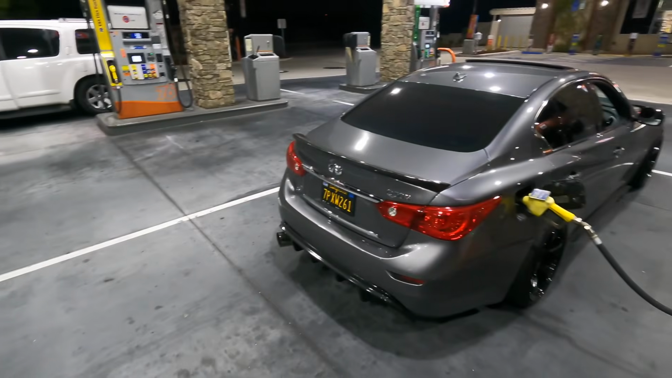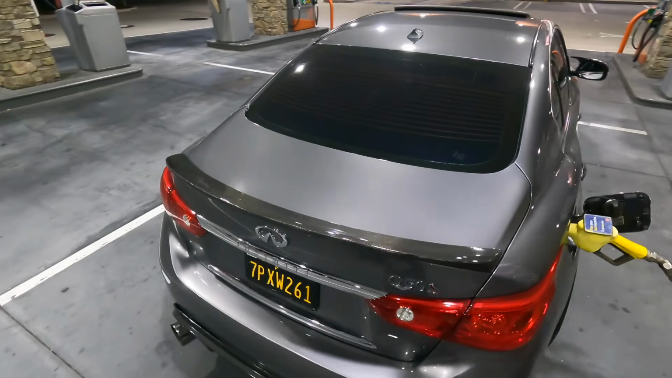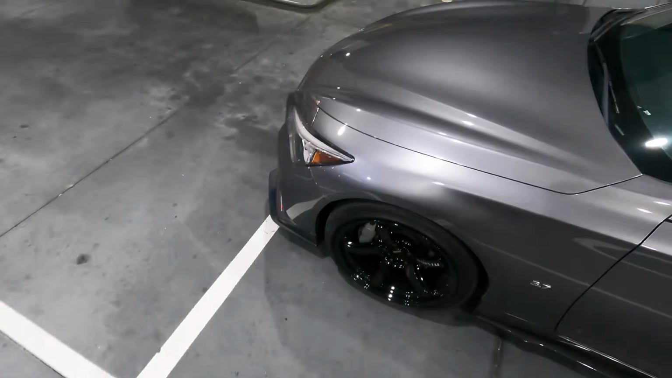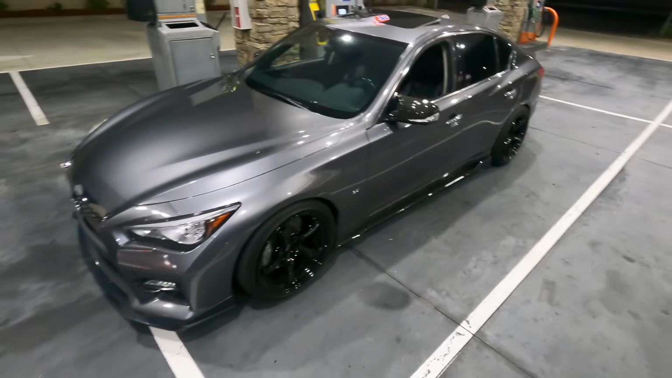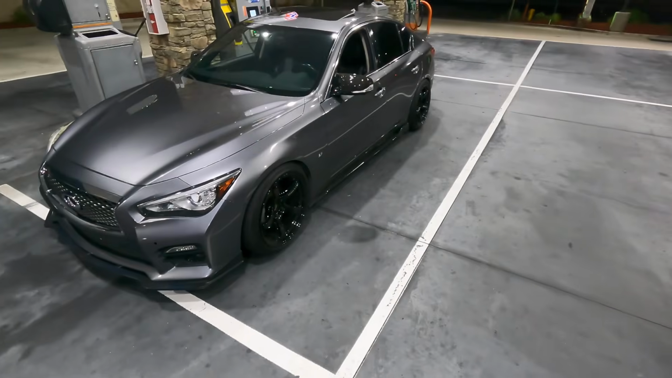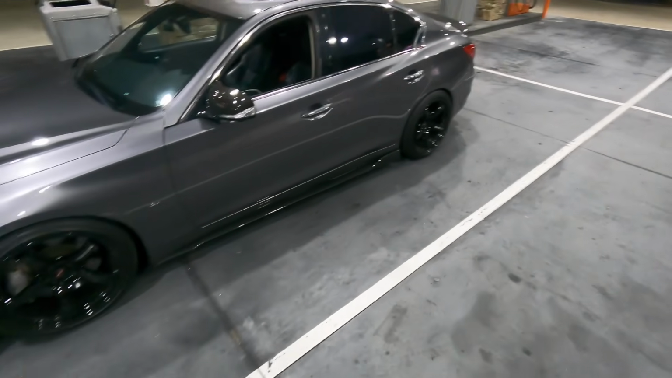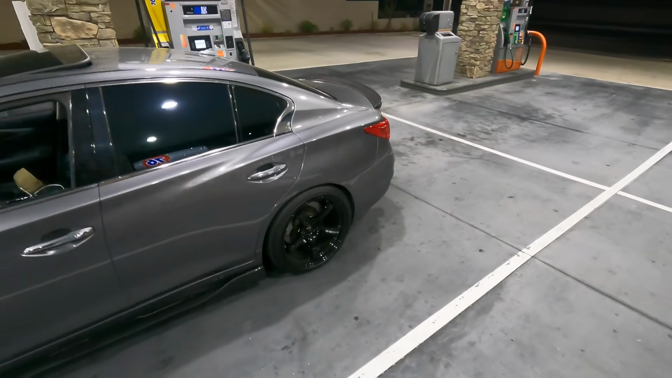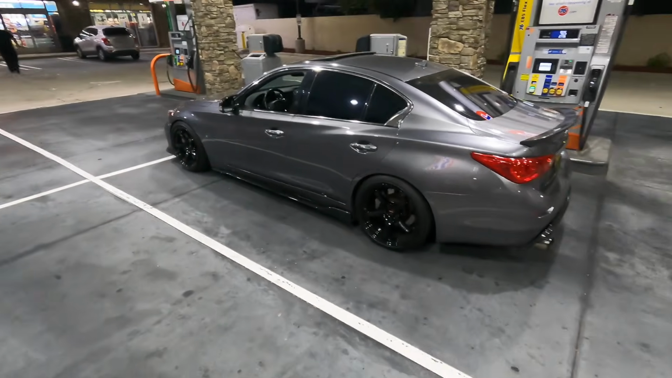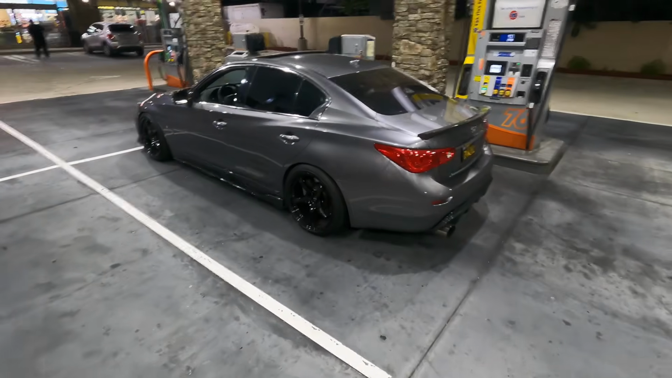For those of you guys that might be new to the channel, this is my 2015 Infiniti Q50S, obviously on 85. How are you guys liking these 157 CRs? Those of you guys that might have missed last video, I slapped these on the car. These used to be on my Z, but since I got the T's for the front of the Z, I had pretty much a full set of these wheels just sitting in my room, so I threw them back on the car, and I love how it's looking, bro. It's literally perfect. So simple yet so perfect.